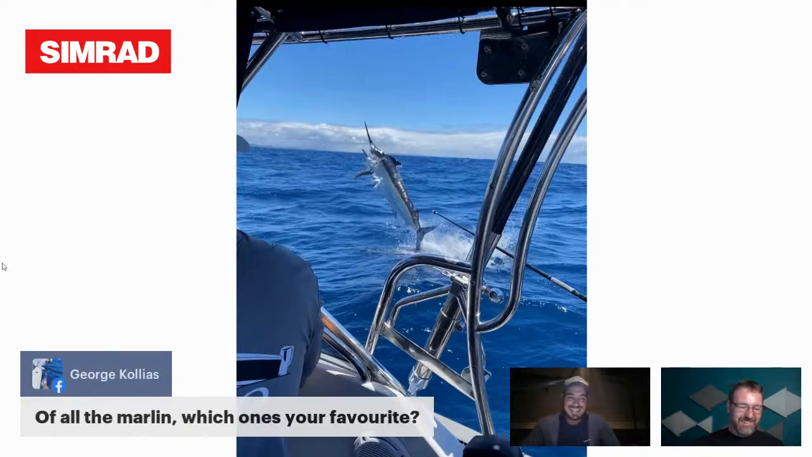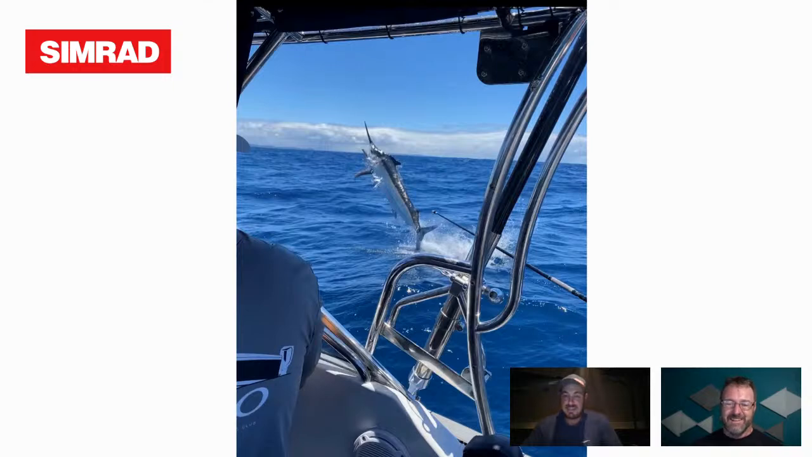So George is asking, of all the marlin, mate, which ones do you like the most? It's pretty hard to beat blue marlin. I don't catch many of them anymore, but they're the ones that are the most exciting. I mean, they've all got their own thing. Blacks are fun because you catch them inshore generally. You do get them on the shelf, and they can range from 10 kilos to 1,000 pounders. Stripes are cool because they give you a good bite, like when they're all up on the surface, all lit up. They're like a kid basically, trying to play with their bait before they eat it. And then blue marlin are just big and impressive and make a big show.